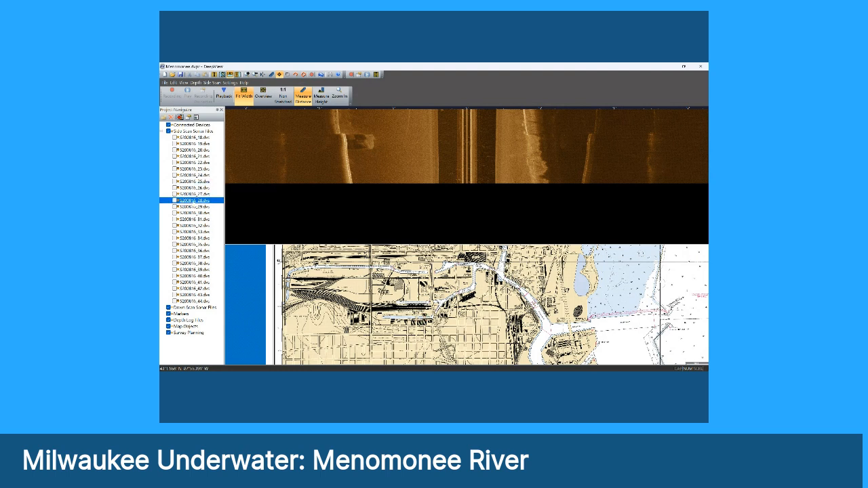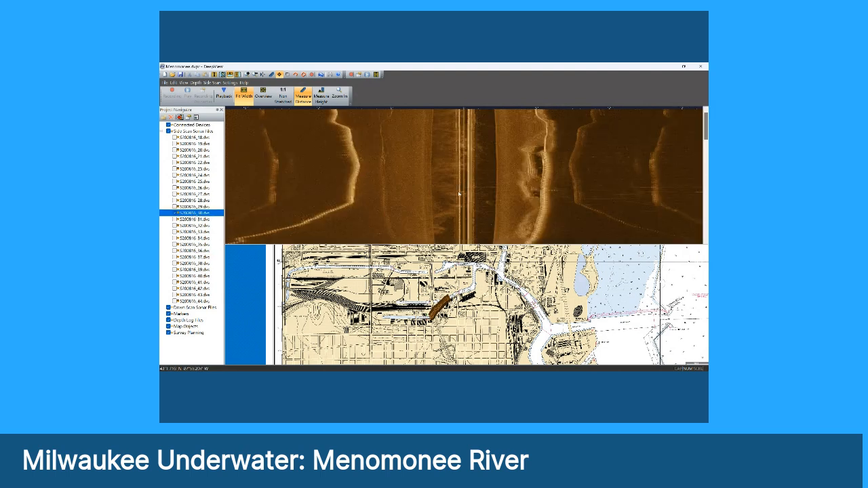All right, let's move along. Let's take track 30 here. This is our reciprocal run coming back. And this is a run where we found a very significant object on the bottom. I'm just going to stop right here and show it to you.